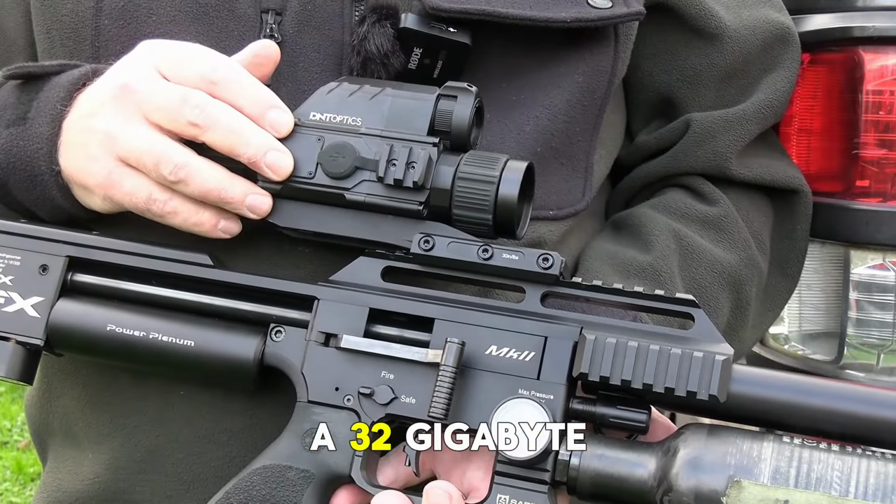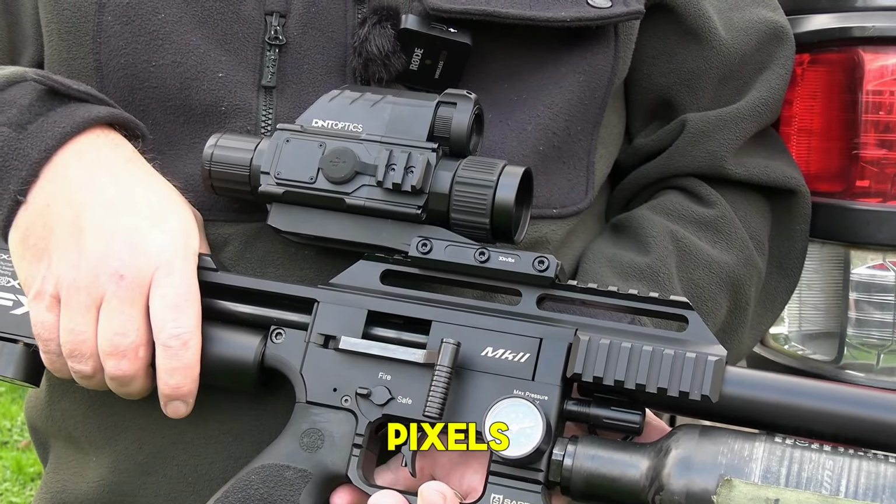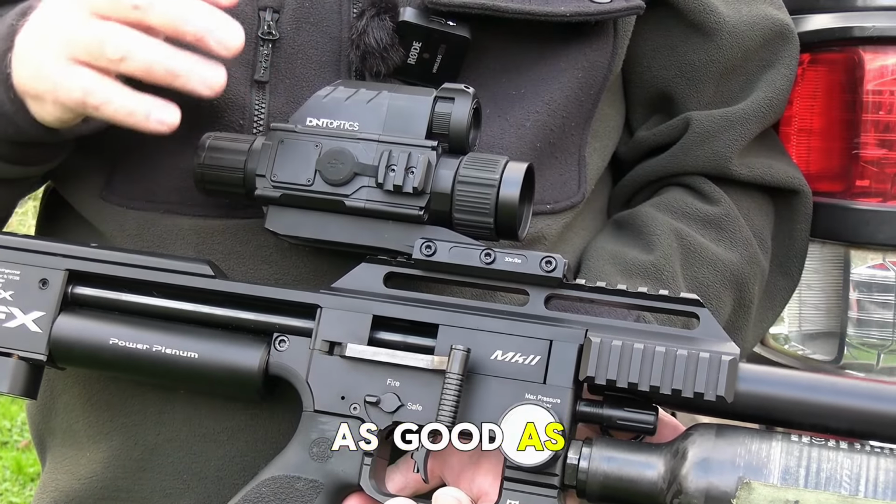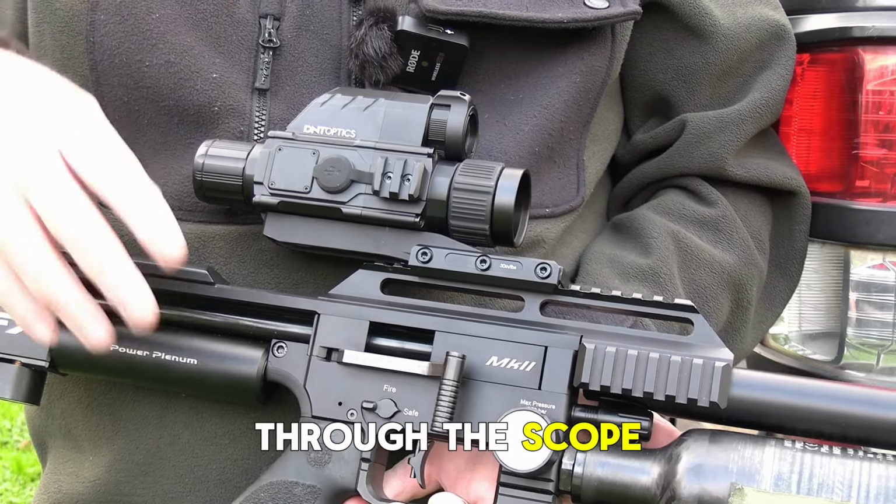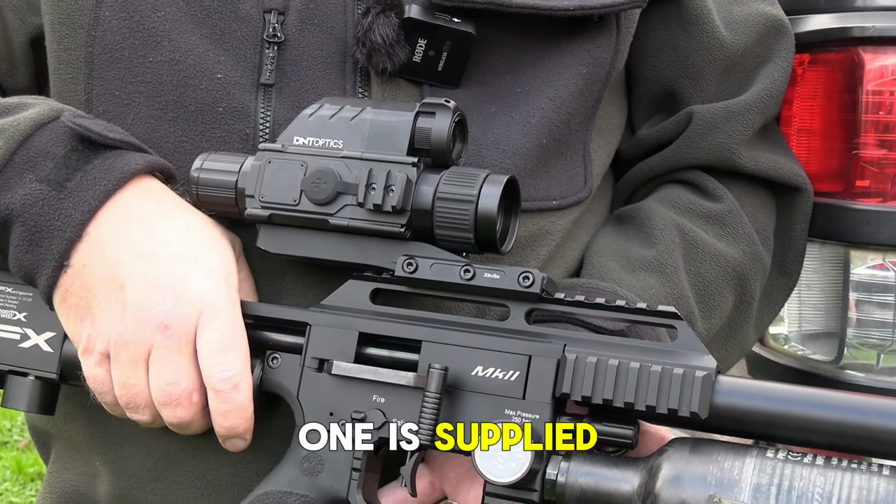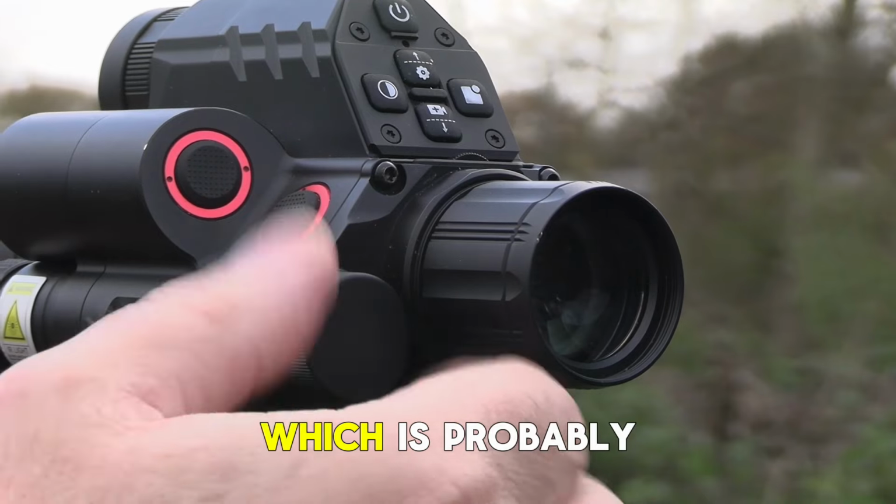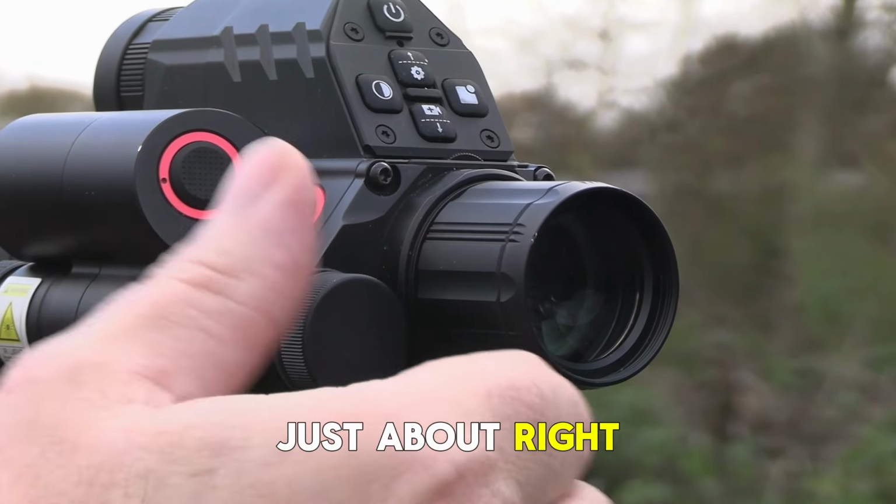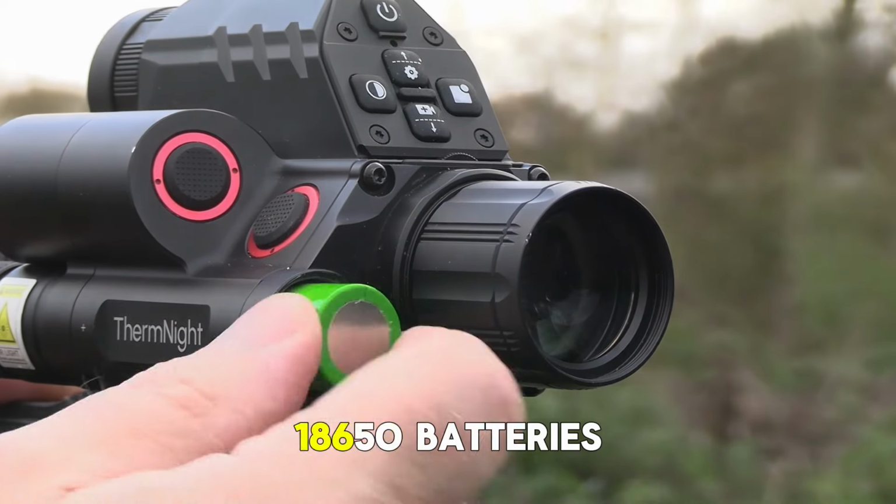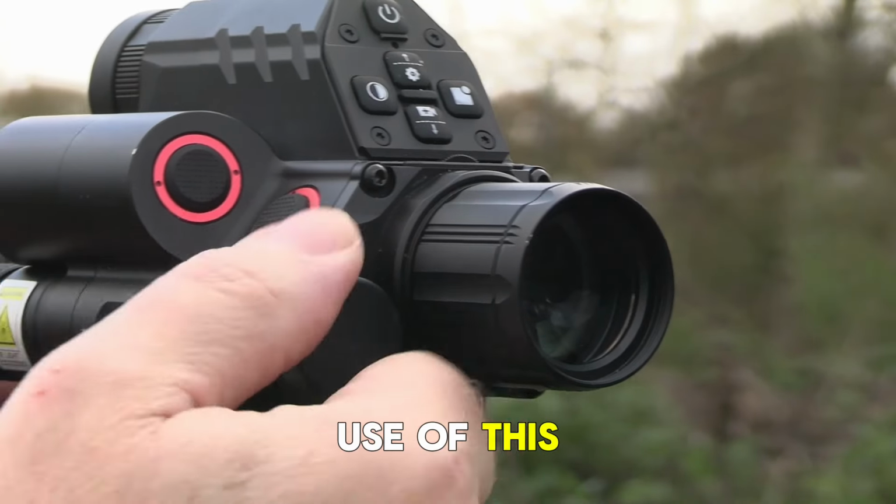Right, so those numbers then. It carries a 32GB internal memory, which records video in 1024 by 768 pixels. Now, the video quality is very good, but it's not as good as the actual through-the-scope experience. It takes an 18650 battery, one is supplied, a rechargeable battery. Now, DNT say that the runtime is about 5 hours, which is probably just about right, but I would say take a couple of spare 18650 batteries with you, because you probably will run out in a day's use of this.